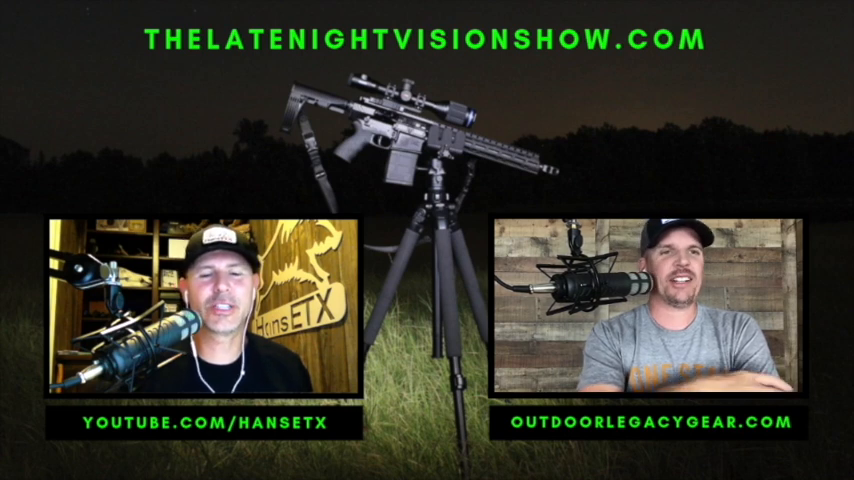Let's talk about who this is good for. I'm going to say this. It's a 3-power base magnification. It's a 384 scope. A little bit higher base magnification than some of the other 384 scopes out there, but it has less magnification than the iRay Rico 384, which is a 4-power. So this iRay Bolt is a 3-power.